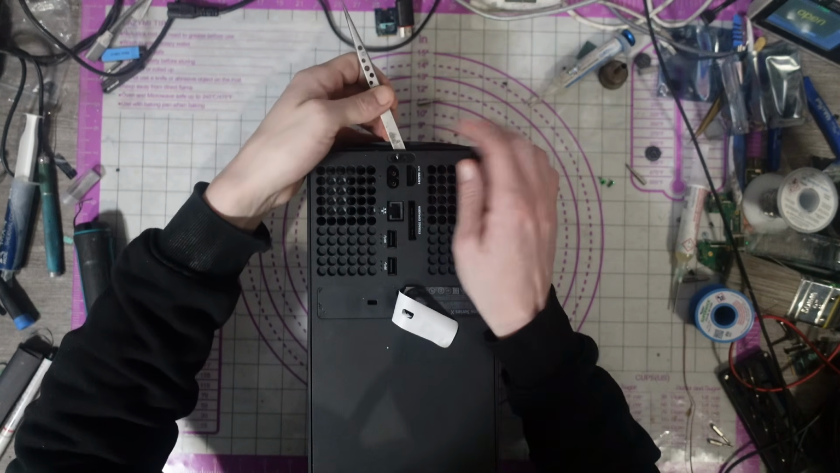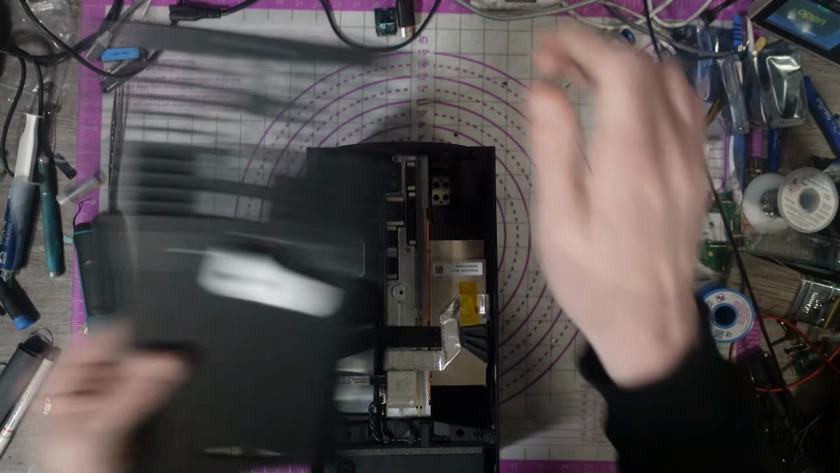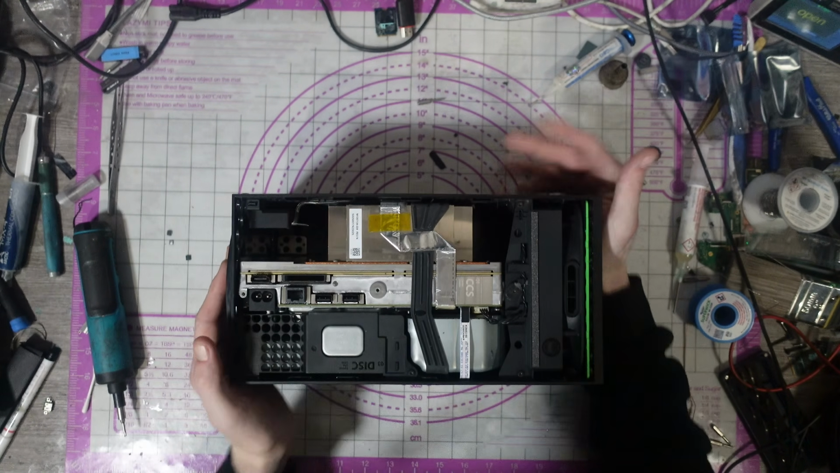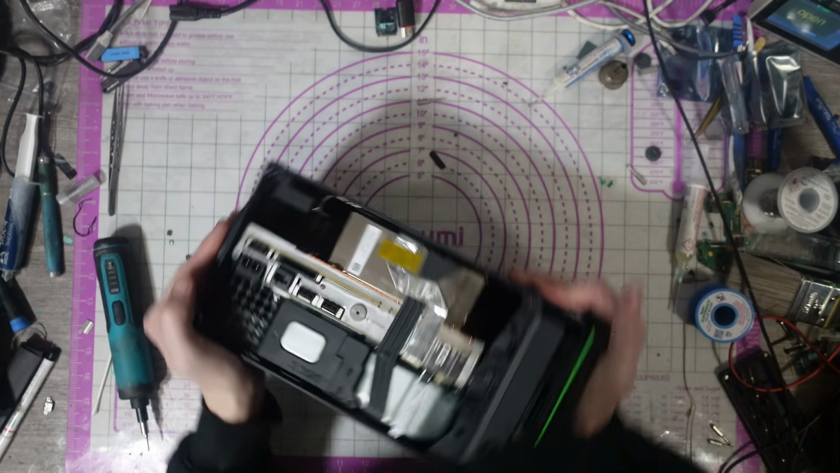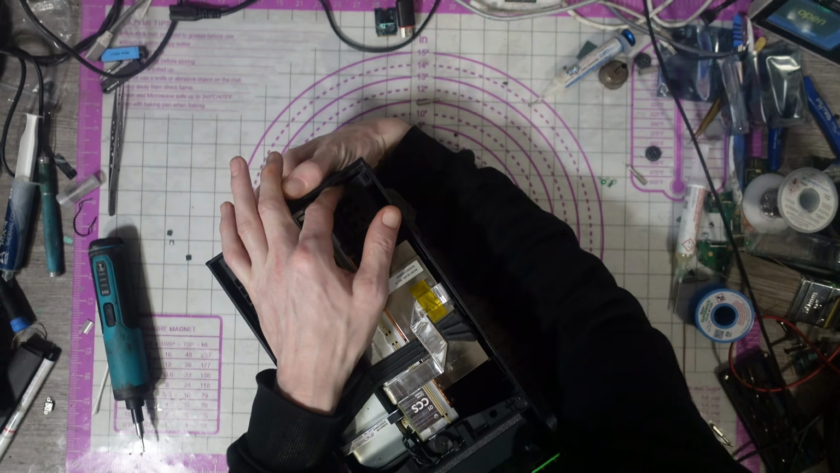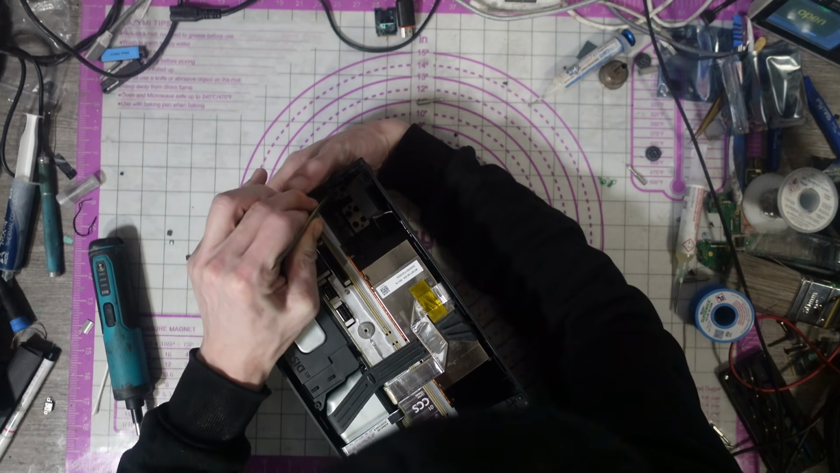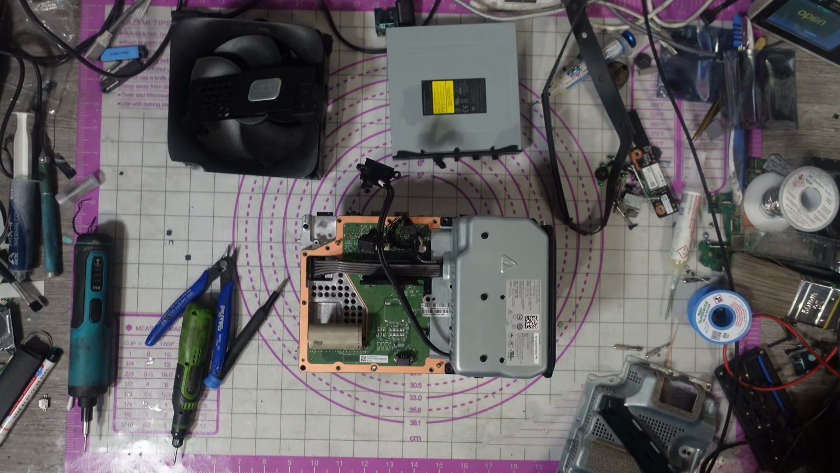Whoops, the sticker just pinged. What I'm going to do then is get this thing apart, and I will take it apart to the point where I can test it, and then hopefully we can see what's going on with this. I will fast forward through the disassembly process just because it's boring, and no one wants to see it, do they?